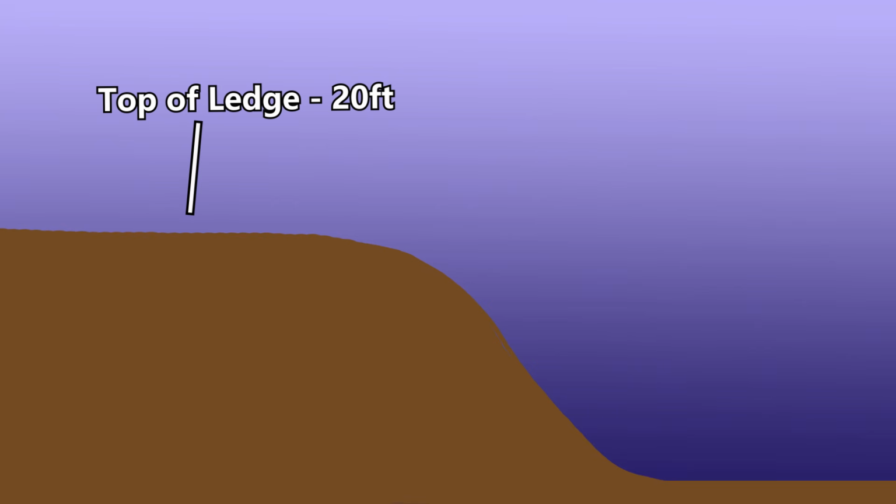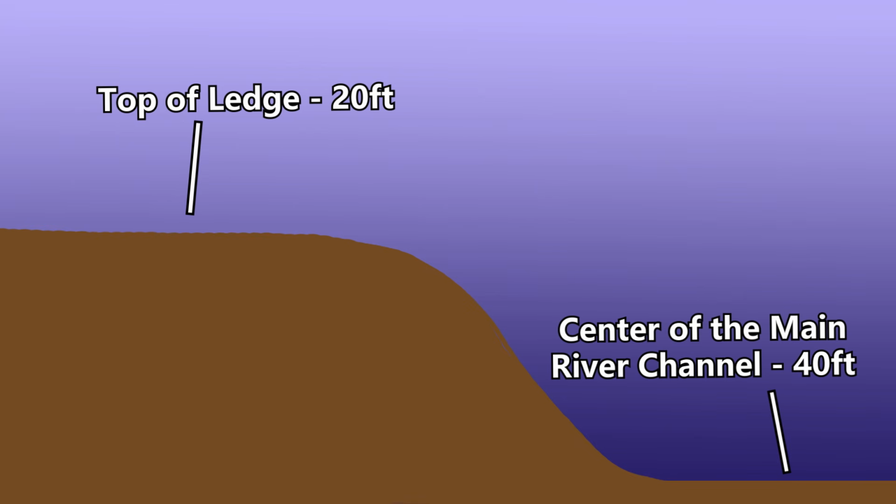So now hopefully you have an image in your head of what a ledge looks like. And so for the rest of this video, I'm going to be using this illustration to explain ledge fishing. And the brown area here is the bottom of the lake, and the blue area is the water. And this is going to be the top of the ledge. And let's just say that there's 20 feet between the surface of the water and the bottom right here on top of the ledge. Then over here is the center of the creek channel, or the deeper water. And let's say there's 40 feet between the bottom and the surface.